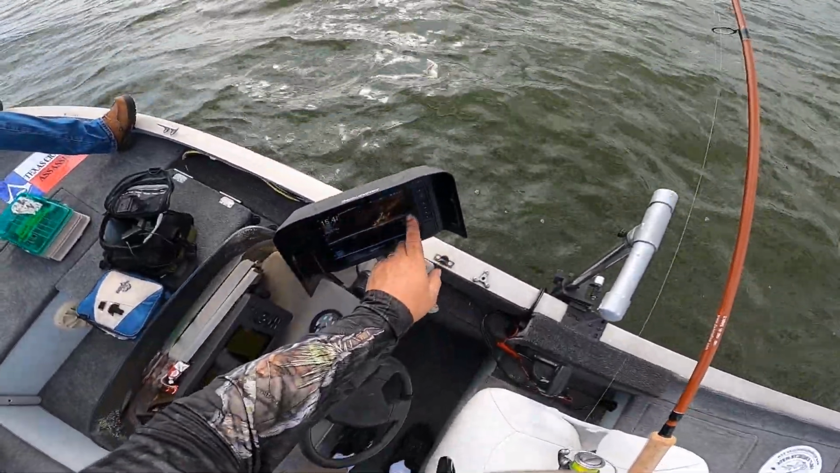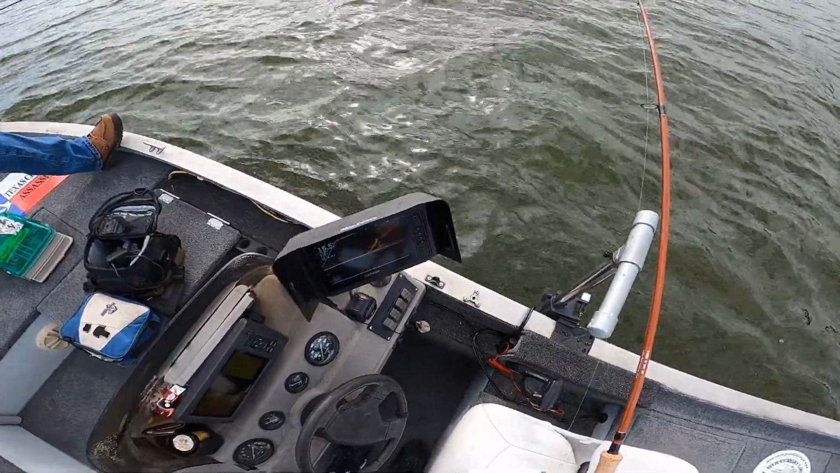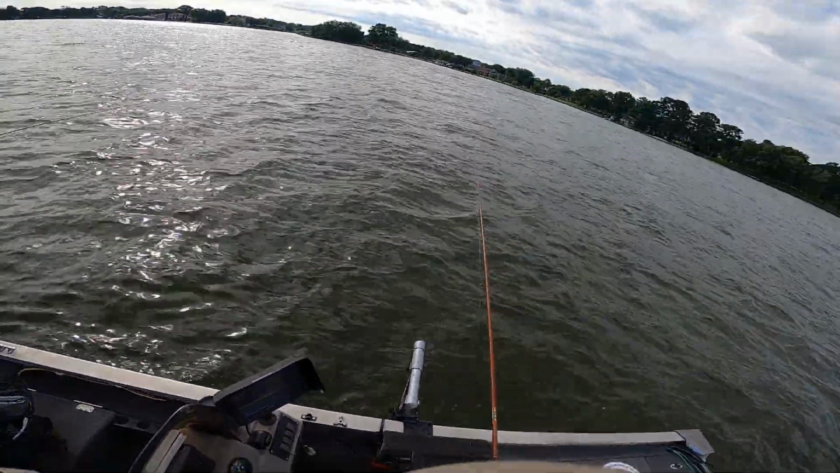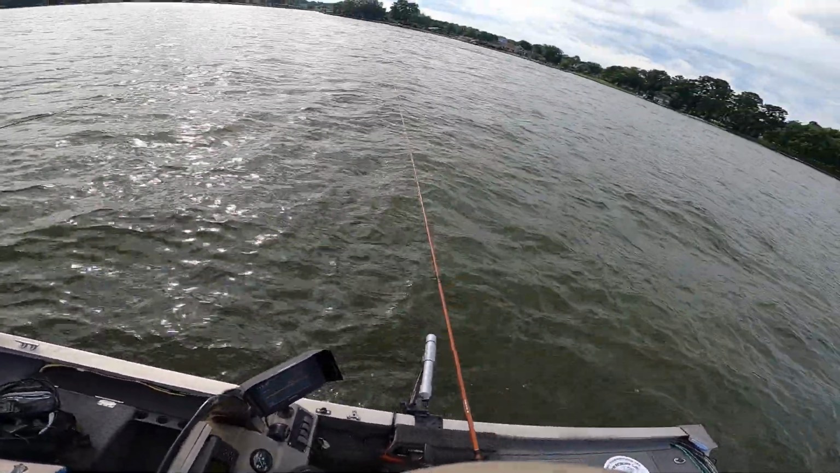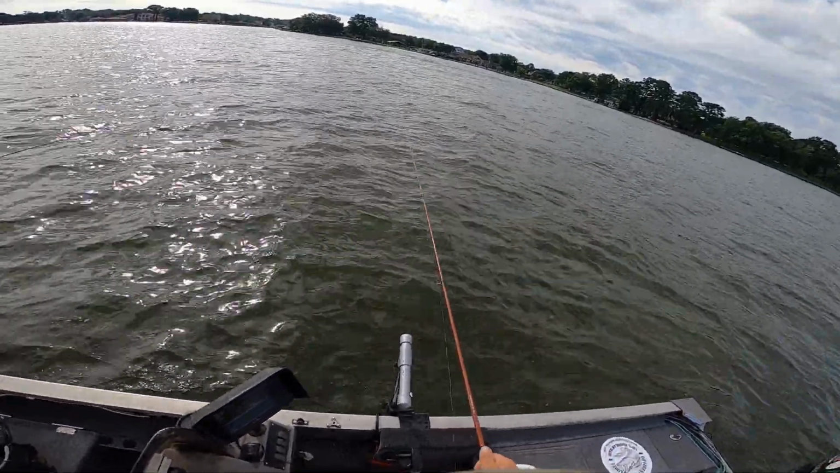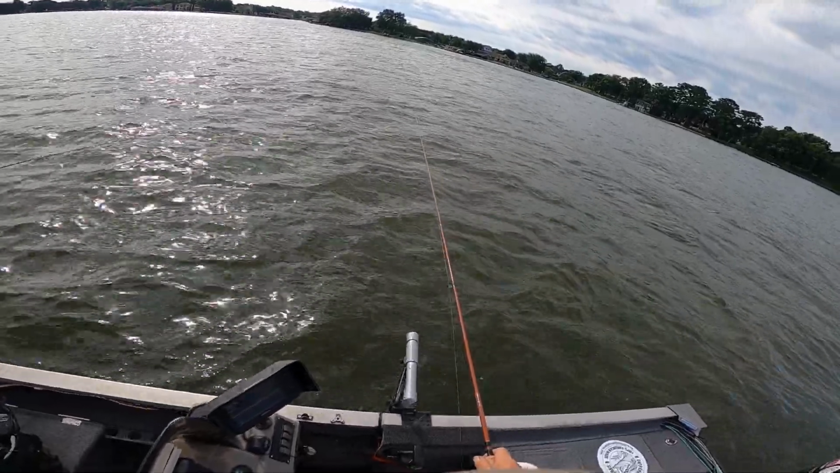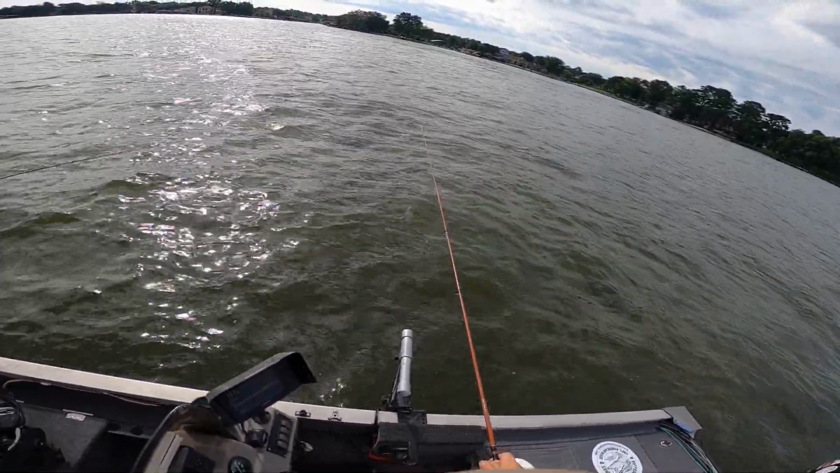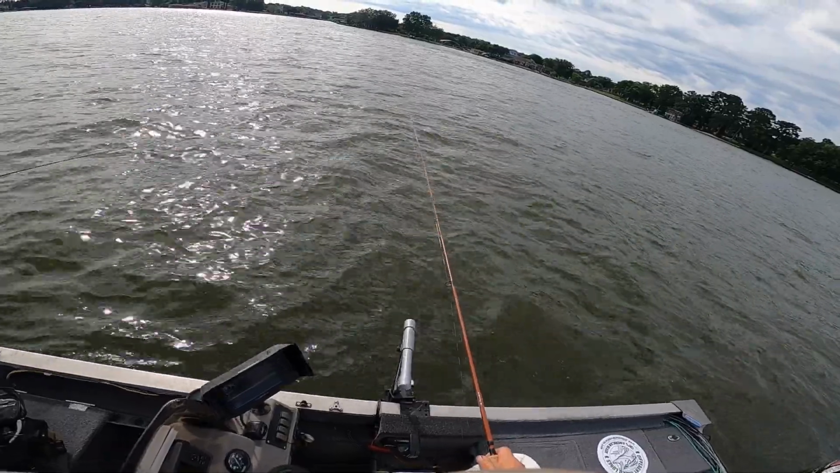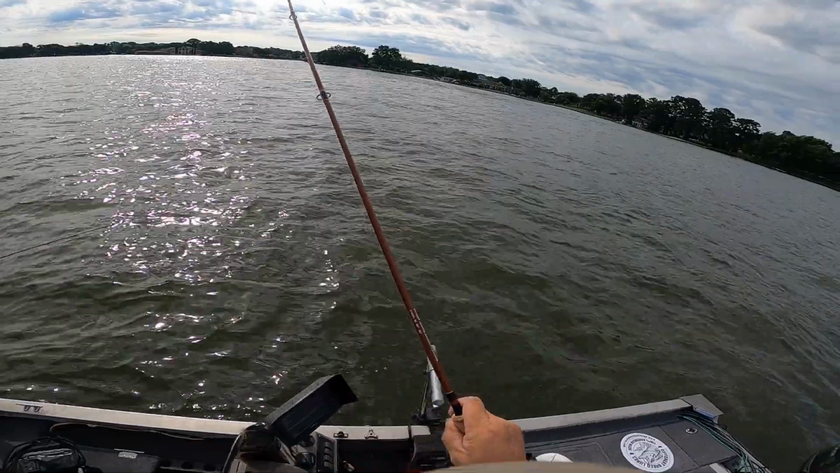There my jig is. So now I'm gonna keep it about 12 foot of water, and I'm gonna bring it in slowly through that pile or through that stump. See if one picks it up. Yep, just like that, folks.